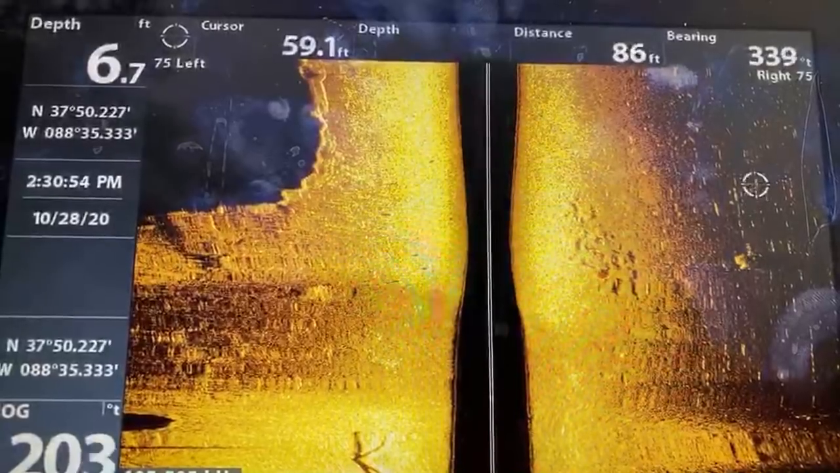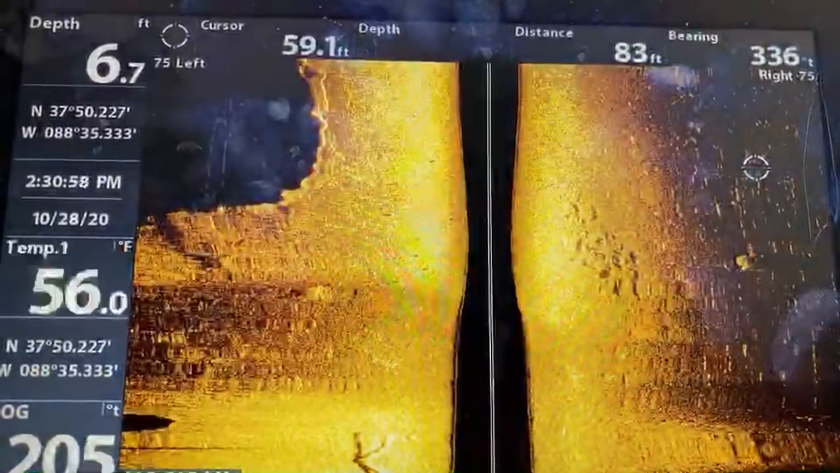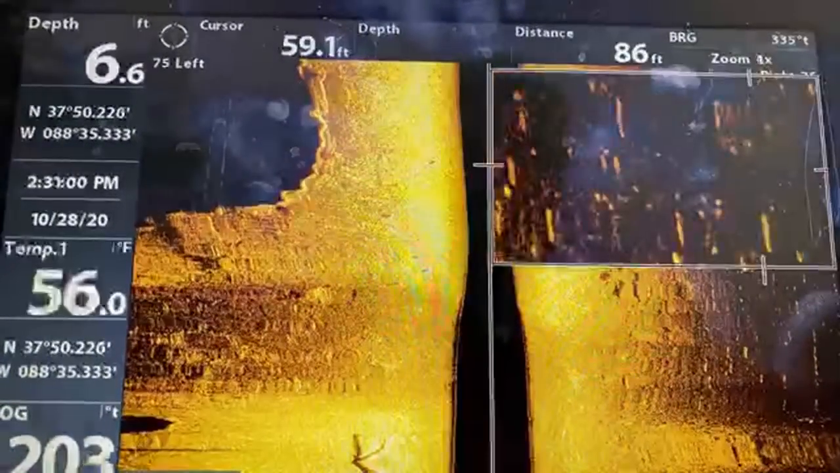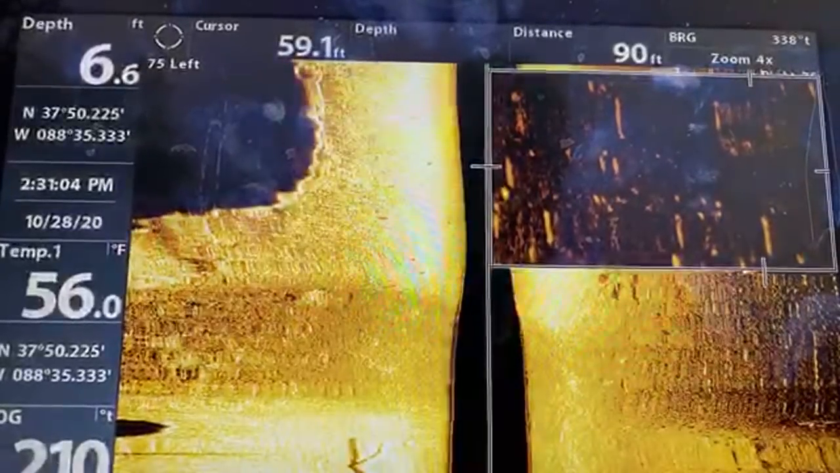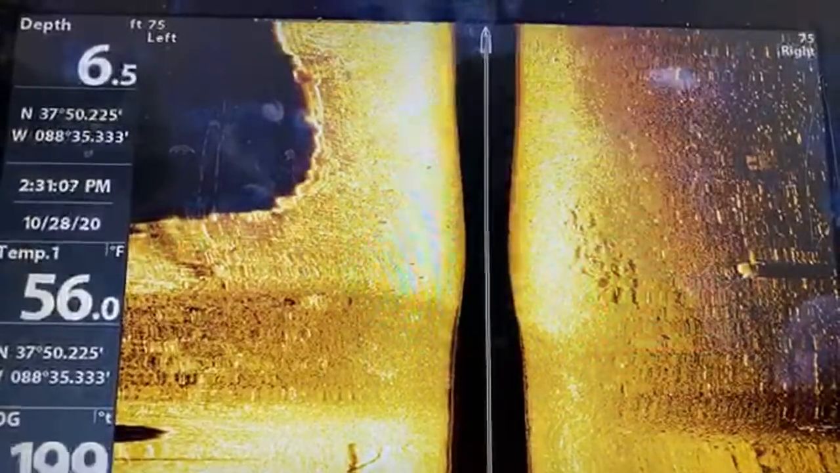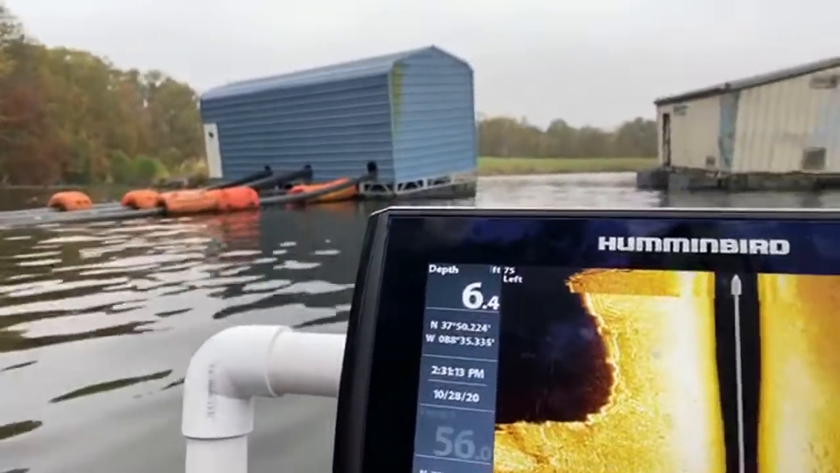Right here. Oh, let's not do that. Looks like an old bridge of some sort. Exit. Yeah, I don't see that. All right, so you guys see the pipes and stuff.